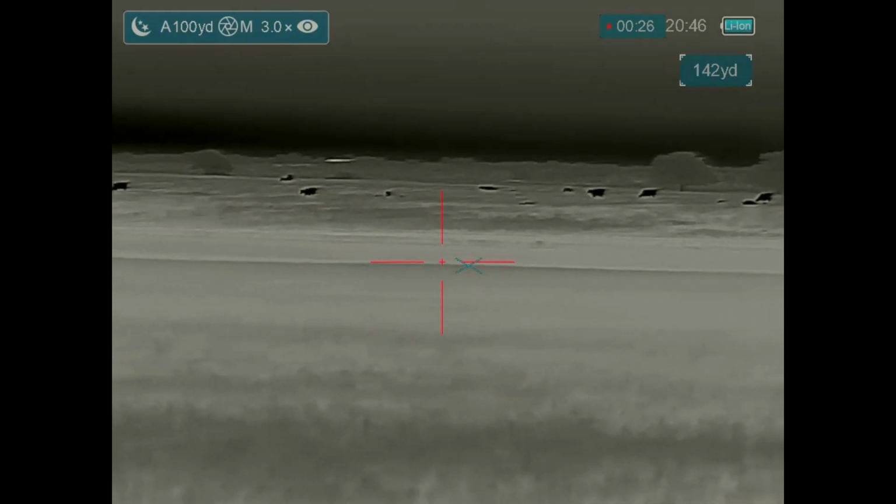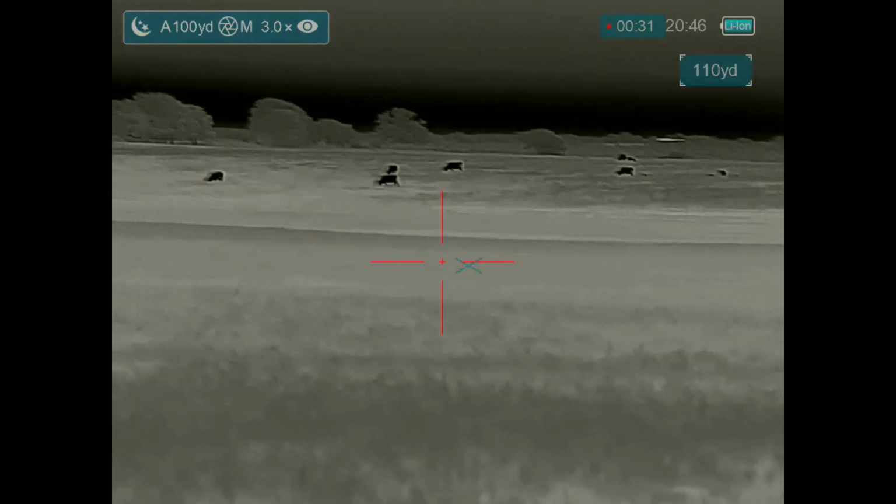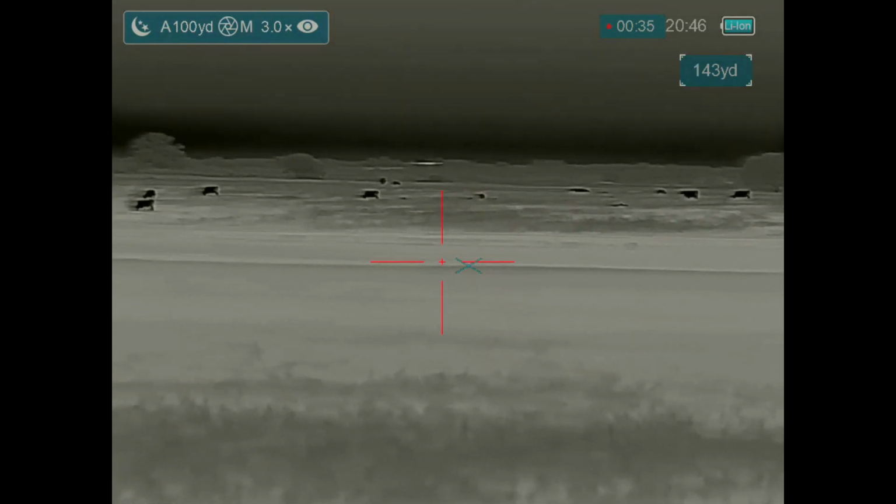It's getting into cattle. And I'm going to let this play out. I'm calling to it. Ben's calling to it. Ben's just going to let me shoot, although he's watching this with his rifle.